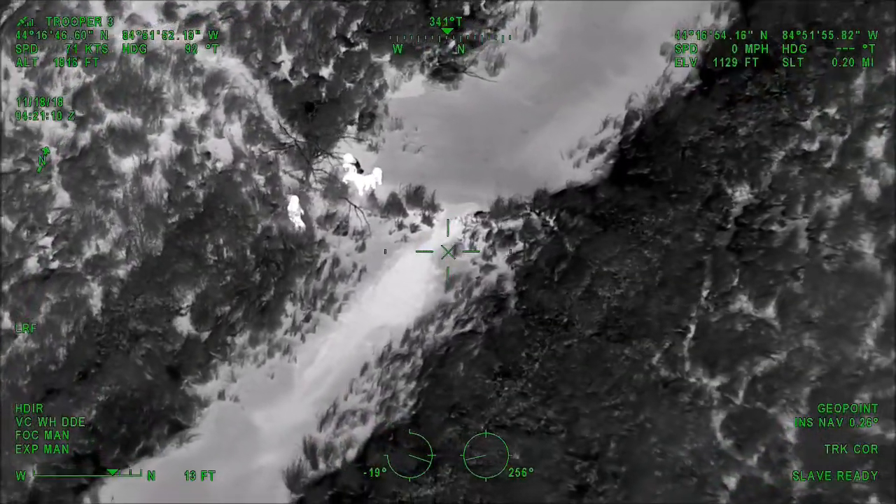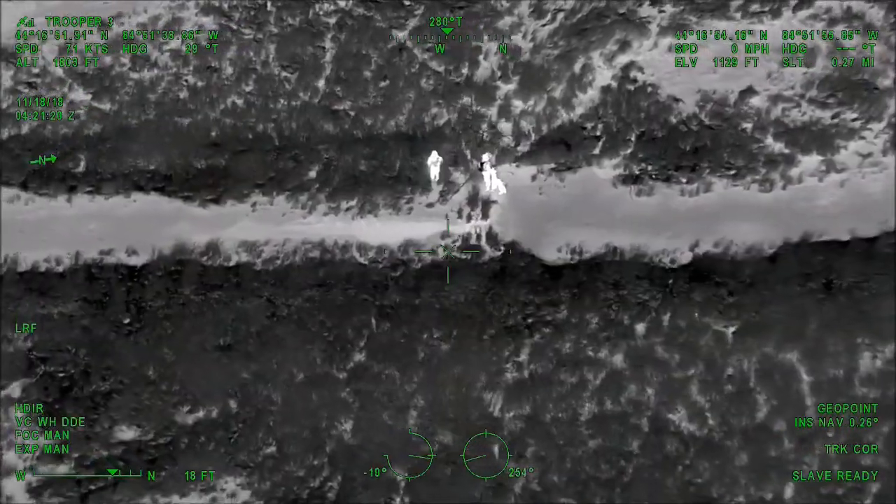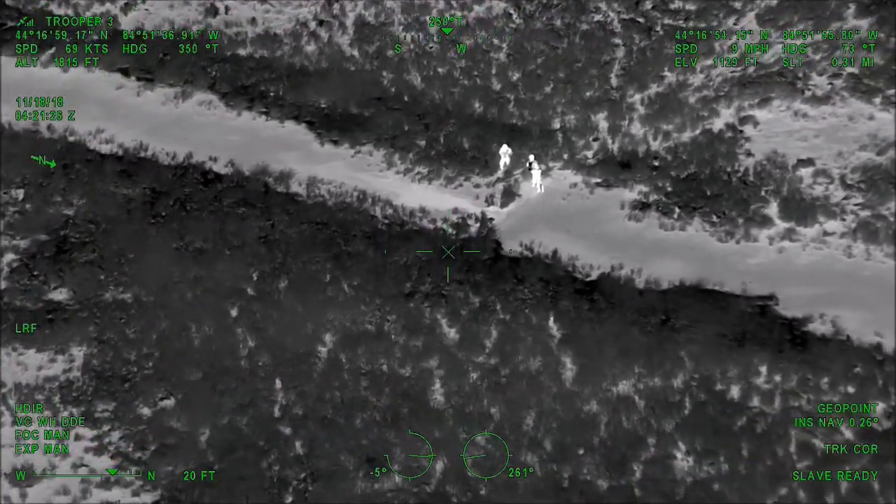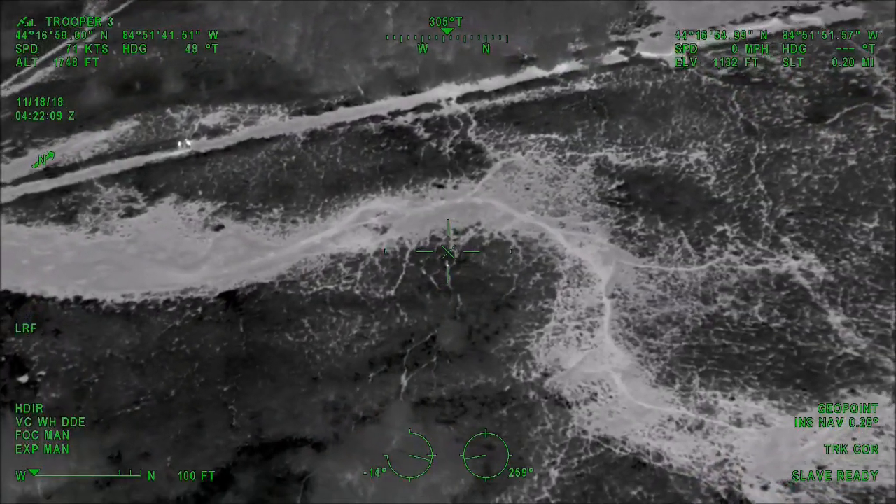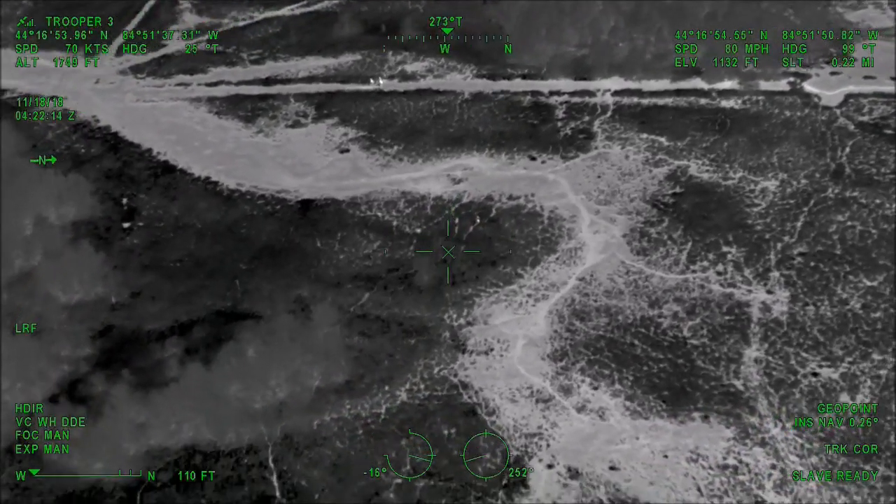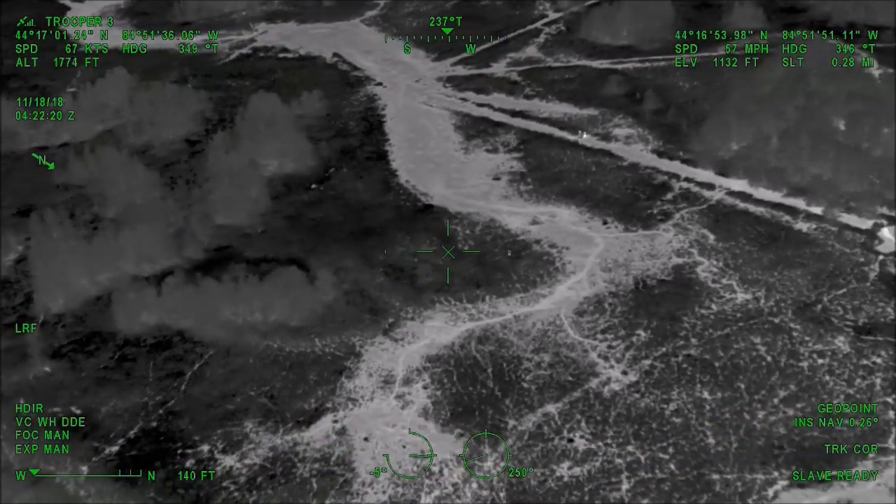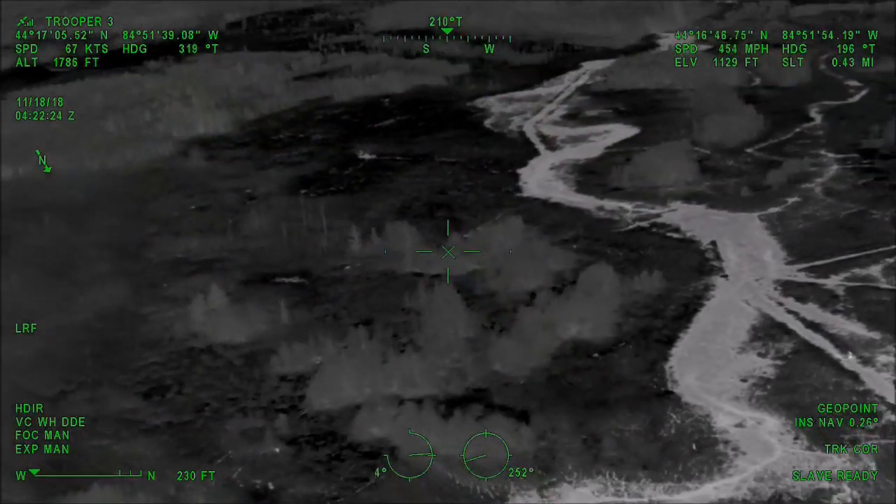I think Coast Guard would be able to do a lift out for evacuation. What kind of shape's he in, do we know? Well, we're soaked head to toe, so I'm assuming he's probably pretty wet as well. Yes, ma'am. Could you request Coast Guard to our location where Trooper 3 is for a lift out, 60-year-old confined to a swampy waterway, unable to reach him by foot?